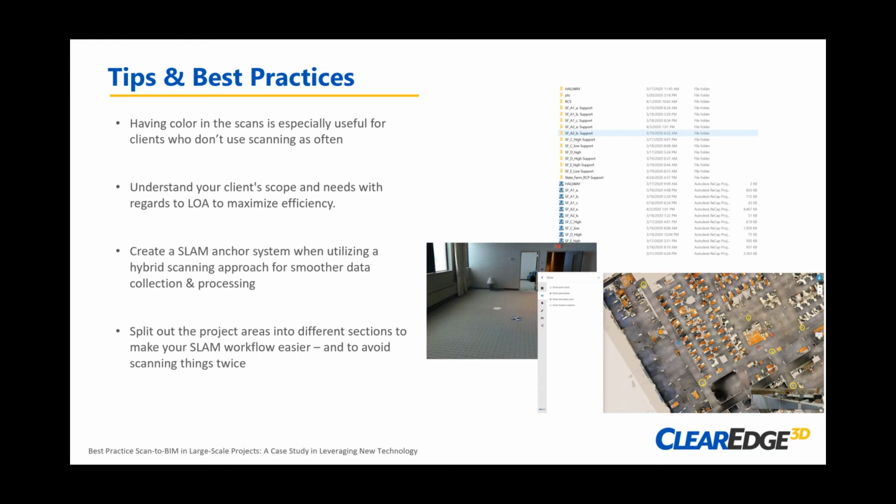Then on the back end, we take the coordinate file from Faro Scene and export it as a TXT text file. We then apply that to the mobile system as a SLAM-based registration.